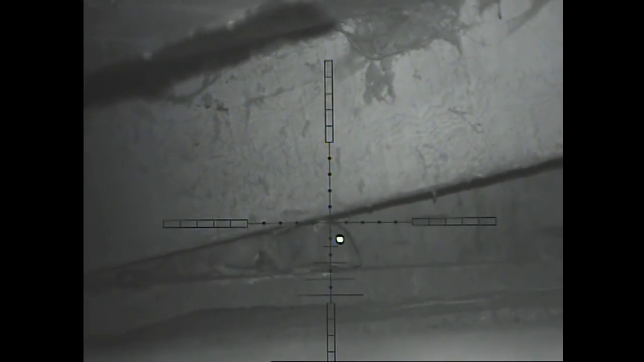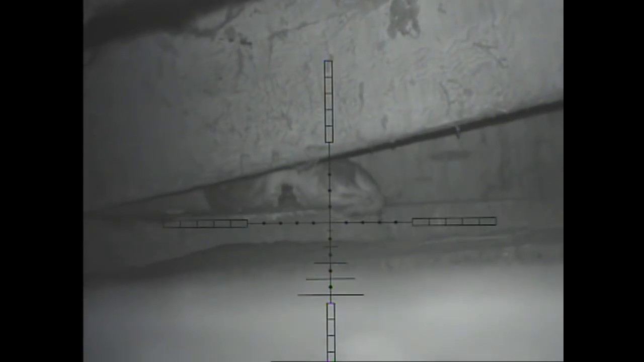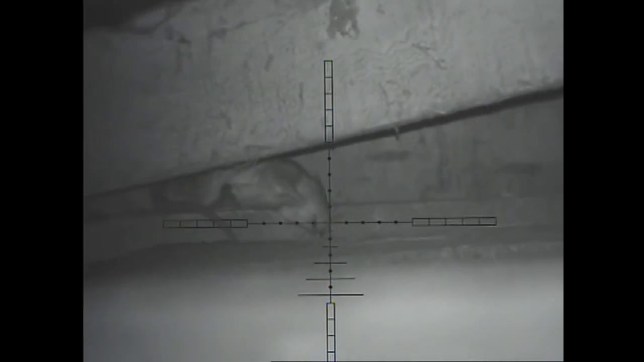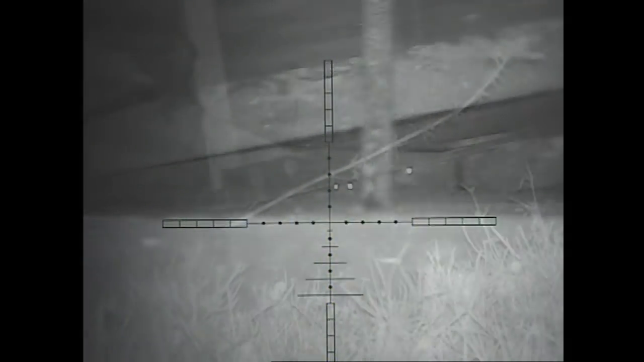This is in a 45-yard barn, but it's only about 10 meters, so I give him 1 mil dot of holdover. You can see blood coming out, nice clean headshot, and then he falls forward and onto the ground.